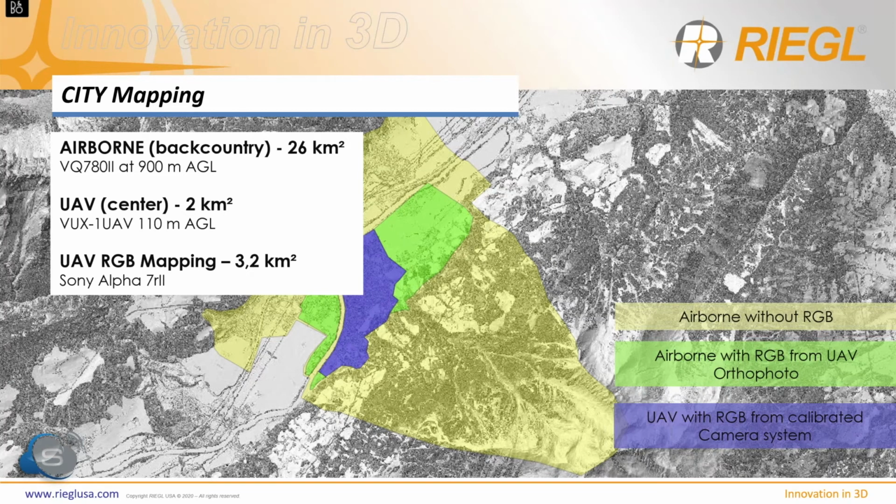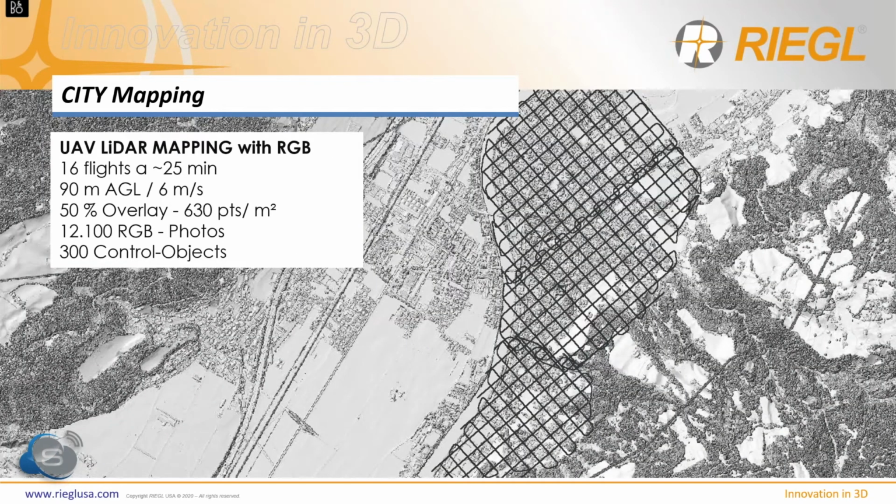And in the center of the community, we collected the data with our VUX LiDAR system, which was also equipped with the oblique camera system. The city mapping in the center of the community was done by 16 flights over 2 days.